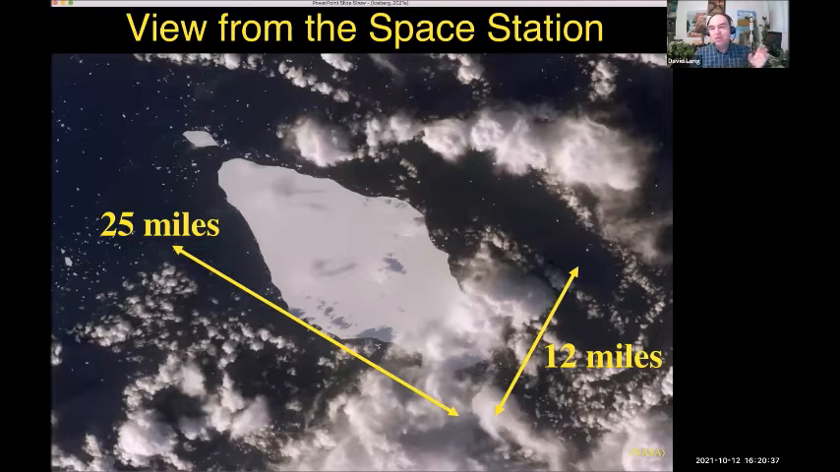This iceberg was 25 miles long by 12 miles wide, and about 300 meters thick. Now, how do we know that? Because the iceberg raises about 30 meters up from the surface, but 9/10 of the iceberg is below the surface.